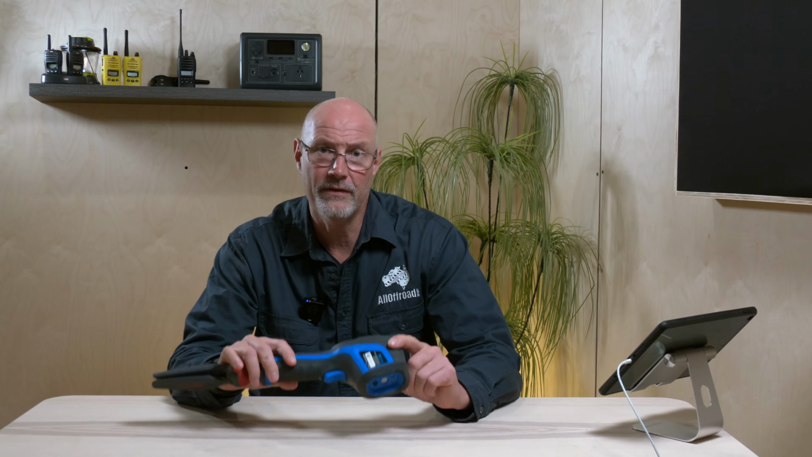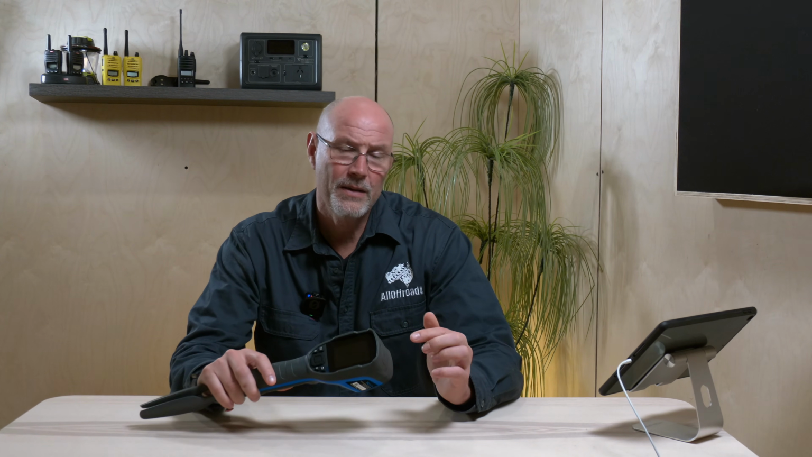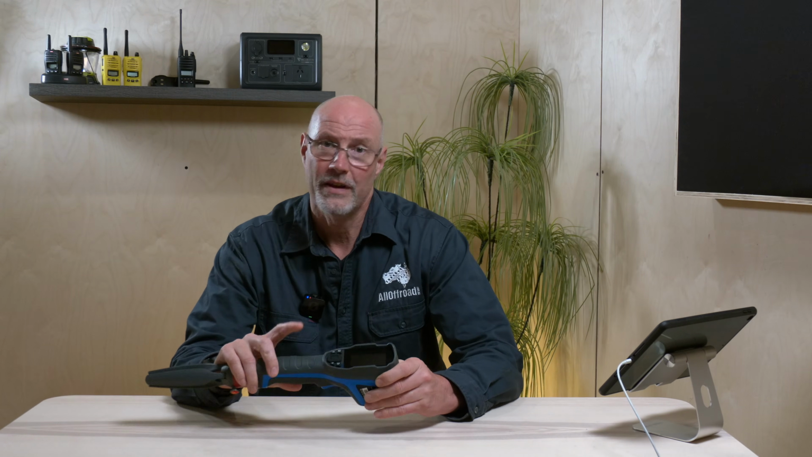It seems to be a very sturdy unit. The battery time is outstanding. And for modern devices, if they can't be charged via USB-C, that is already a big no-no for me, and it would need to be a device I really love to still get it. This one can be charged via USB-C, and yeah, I really like the unit.